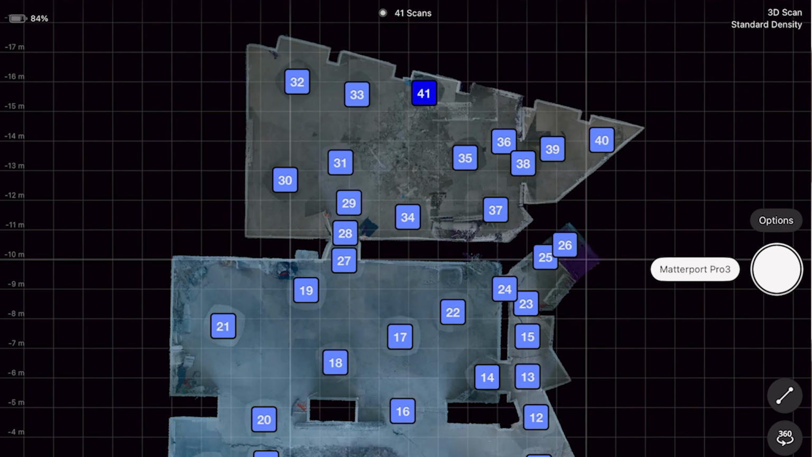Yay, job done. I always double check if I missed any part, so I just look at the overall distribution of the scan points on the layout, and if I see any sparse places, I usually go back and make a few more scans just to make sure, because it doesn't take too much time really.